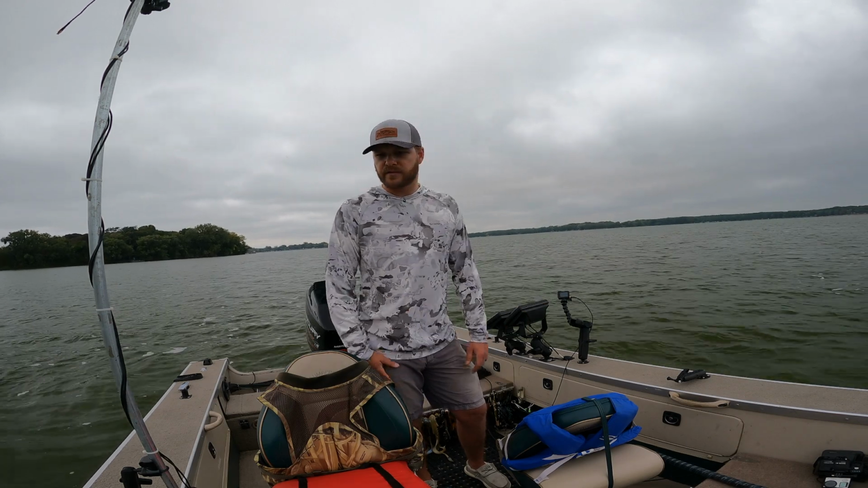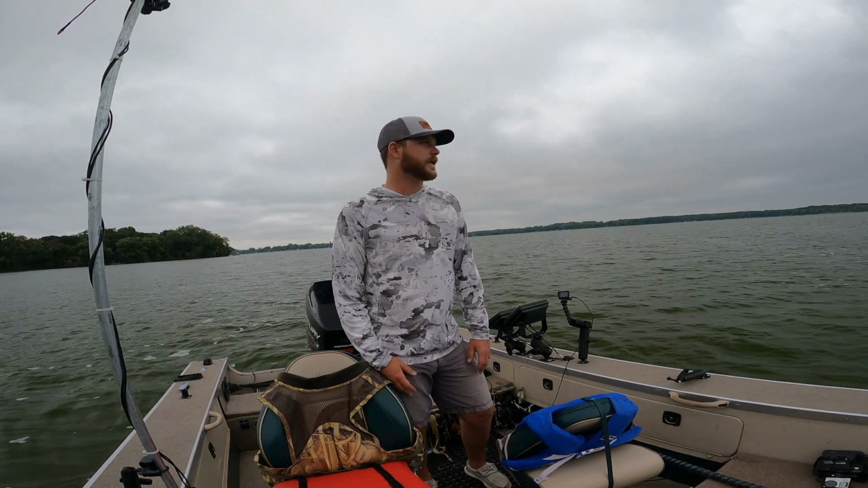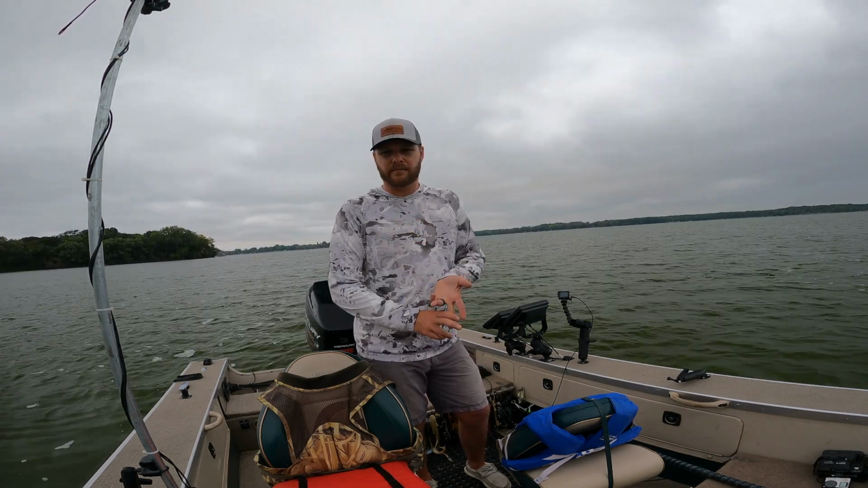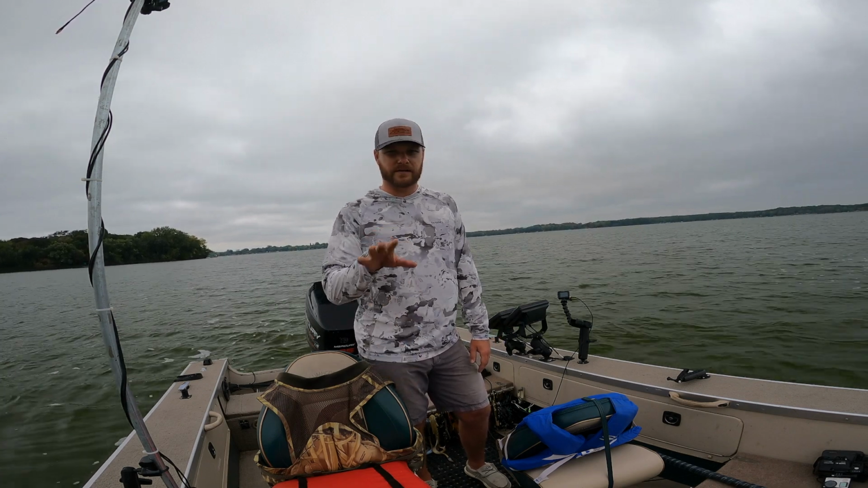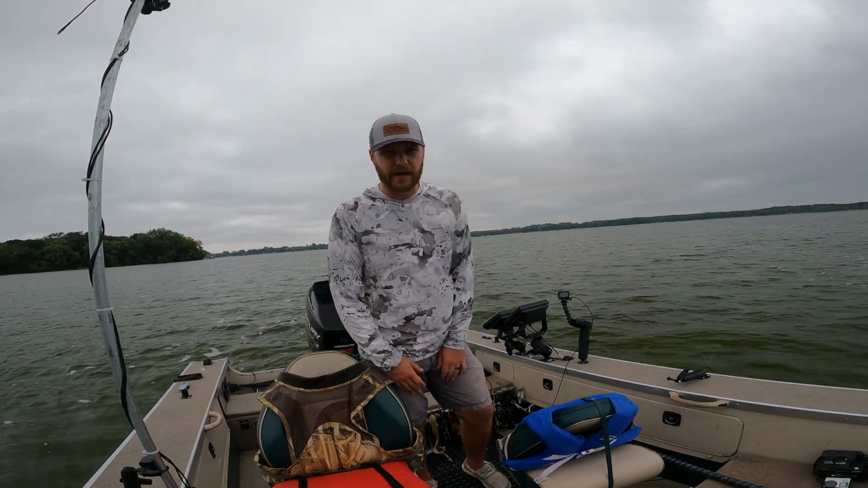But yeah, we're gonna see what we can figure out on this new body of water. Anytime you fish a new body of water, it's always a challenge. You don't know what baits the fish want. You don't know where they relate, so it's going to be an exploratory mission today. My expectations are low, but my hopes are high, so we'll see what we can make happen. Check back in a bit.